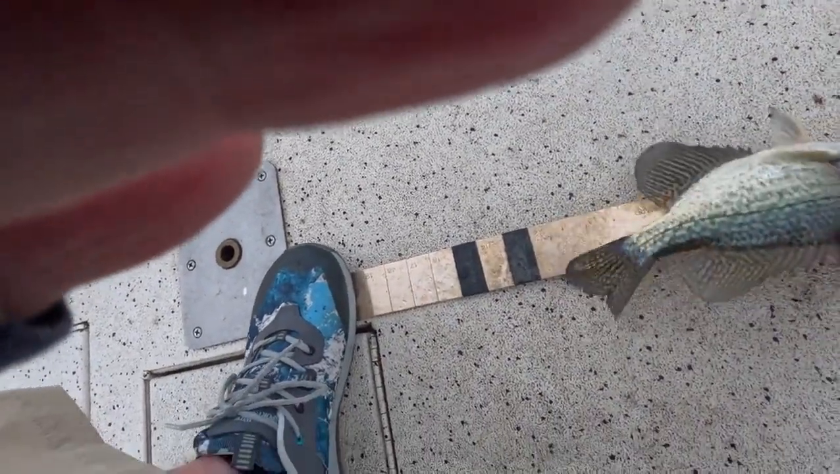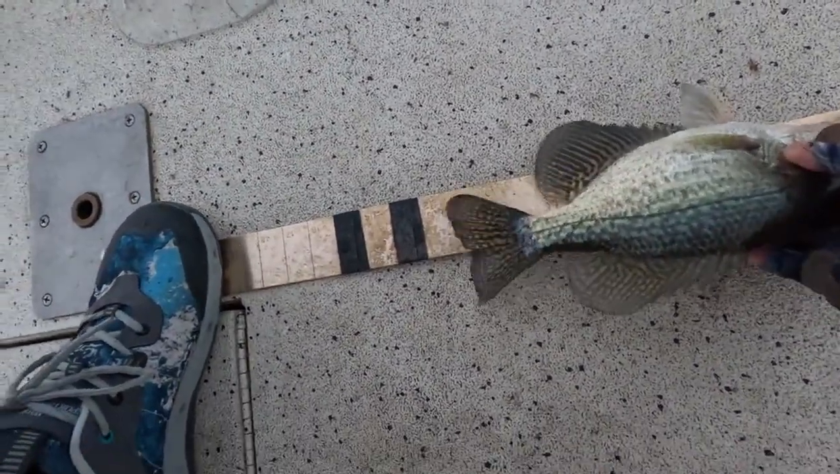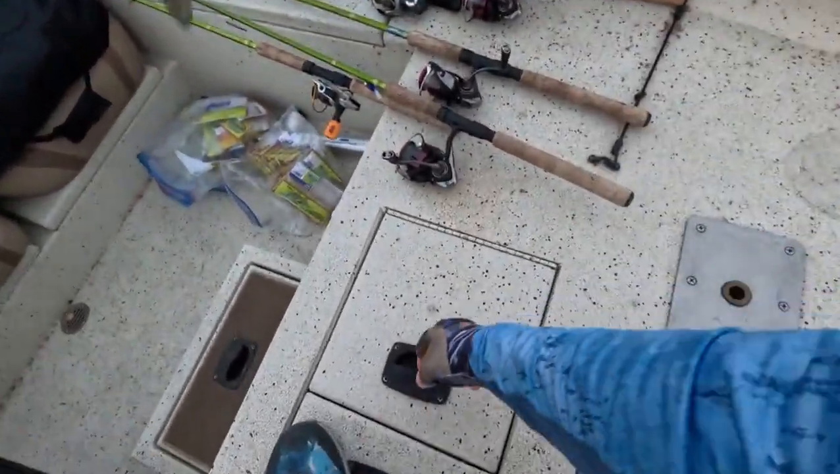It's another nice keeper size crappie. This one was a bit over 11. Black crappie, 11 inch, 11 and a quarter.